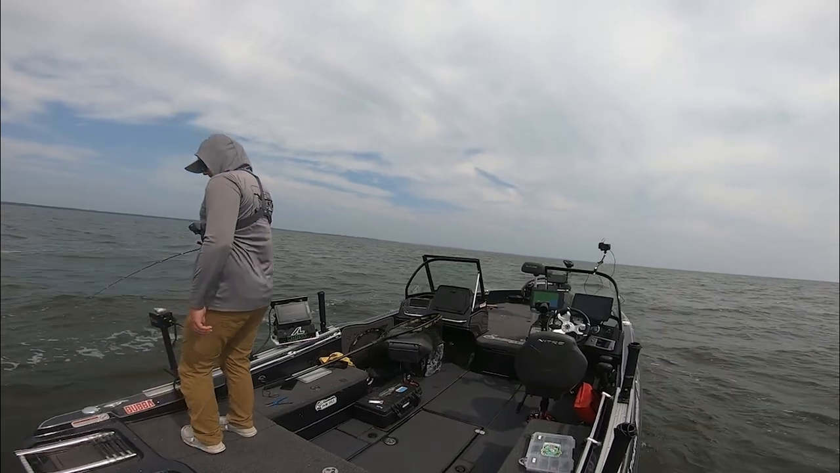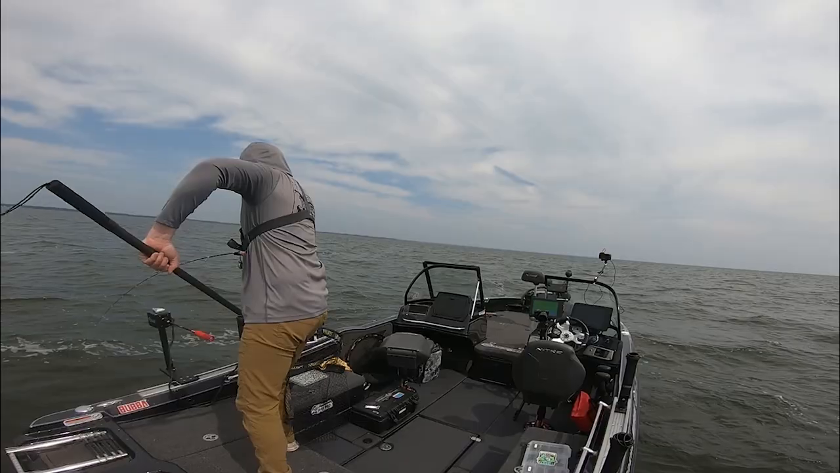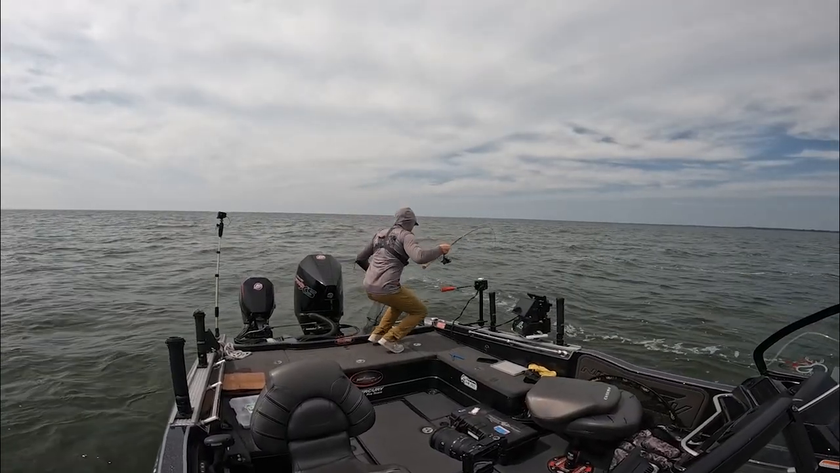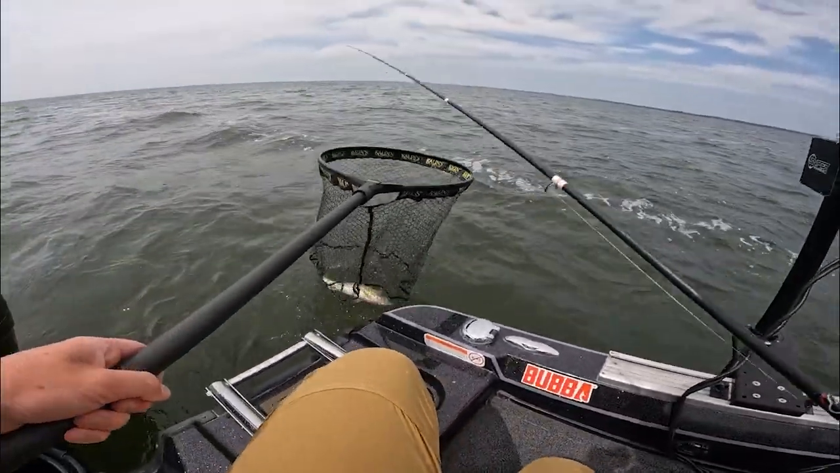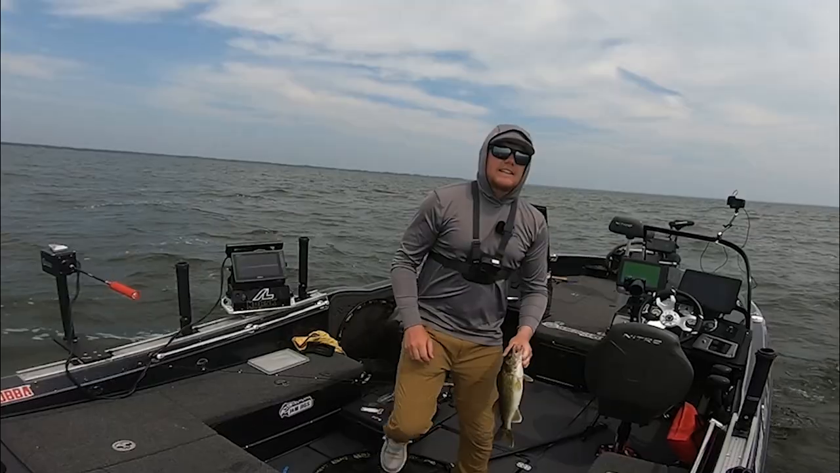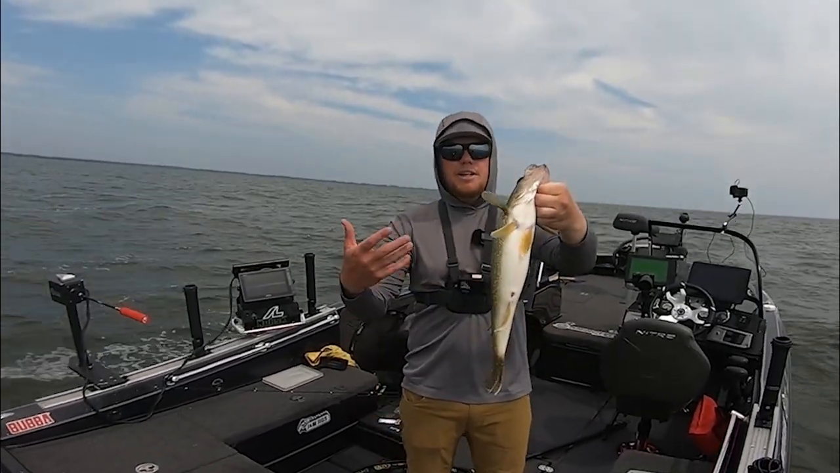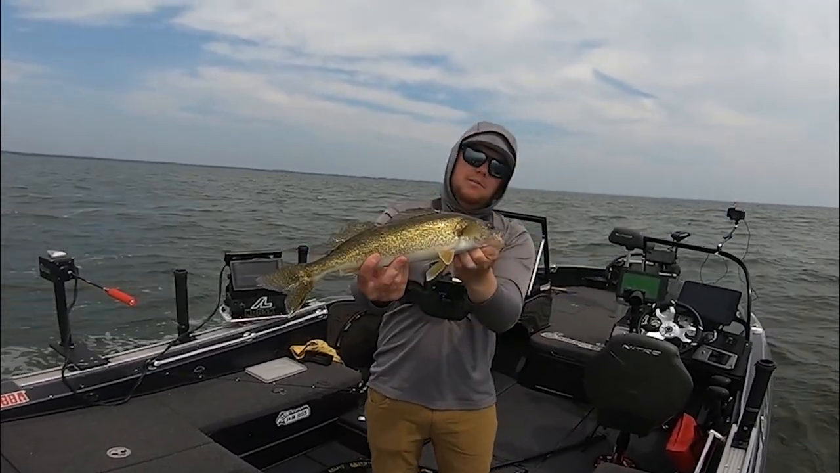Oh yeah. Not as big as the last one, but it's another good fish. There we go. Got him in the net. Whew, this one's a little longer. There we go. That one is a little smaller than the last one we got. If we were out here keeping eaters, this would be a great one to bring home and eat.